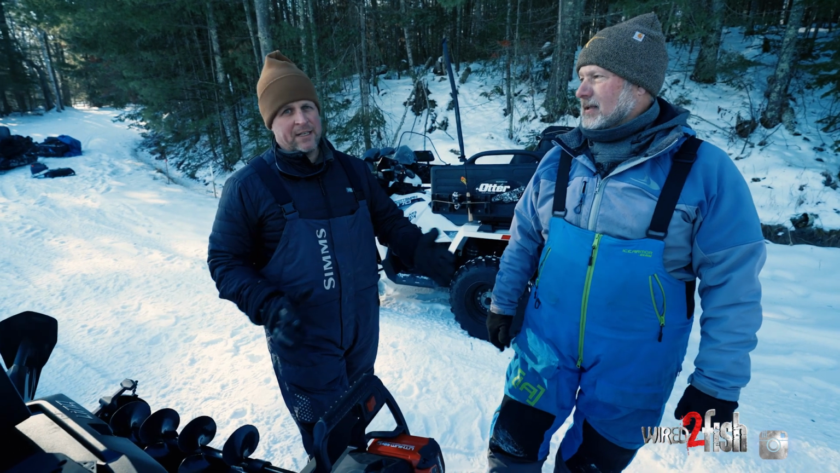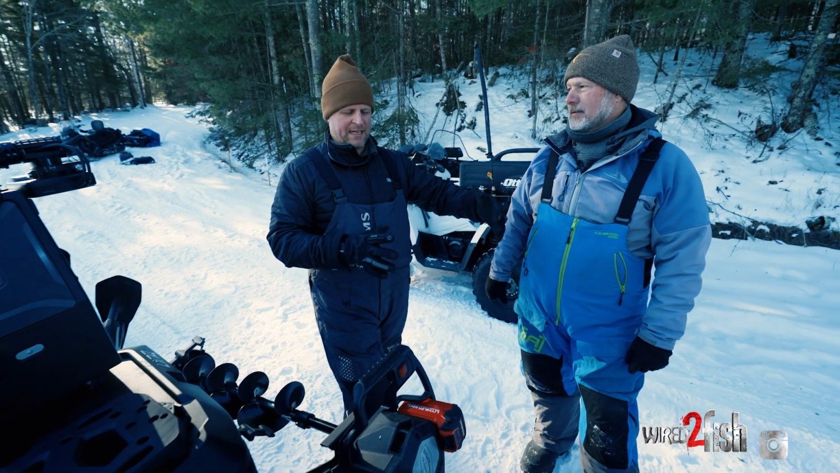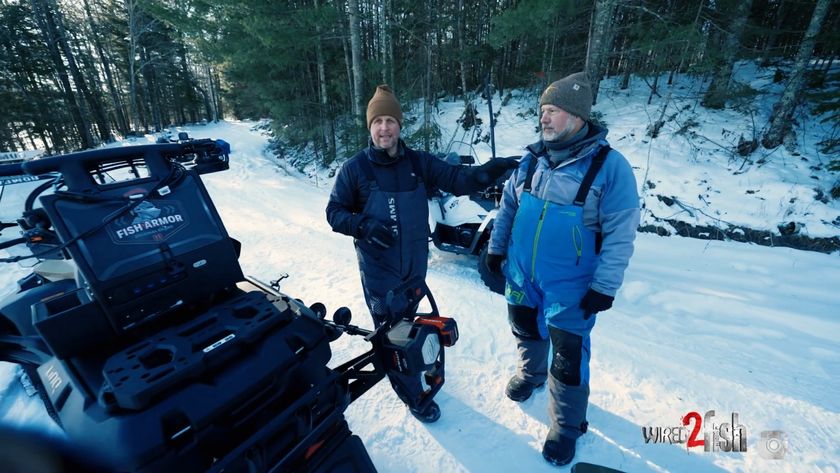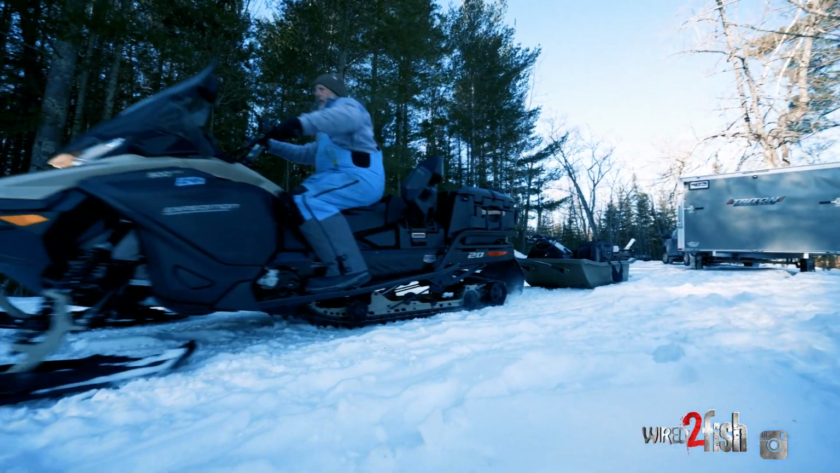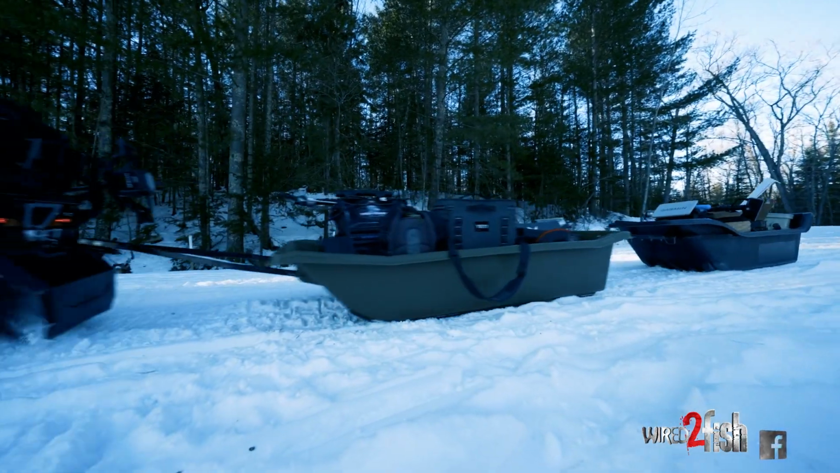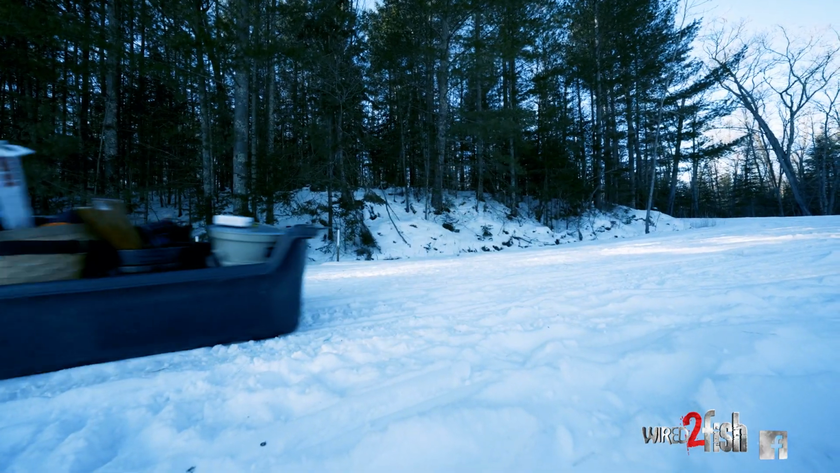It's like two guys hunting together in the woods. You can help maneuver each other appropriately and set guys up where the fish are moving. So we'll go through that strategy a little bit too, and with any luck we'll catch some fish. So let's get after it. Should be a good old time out there, Ryan.